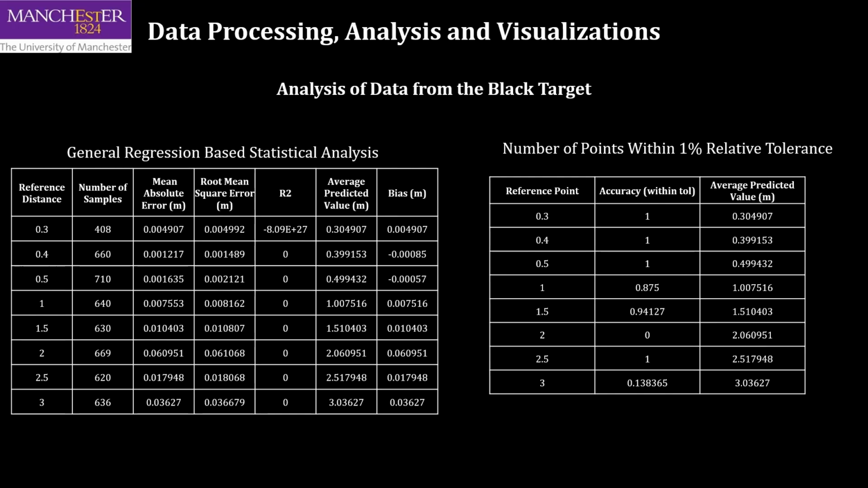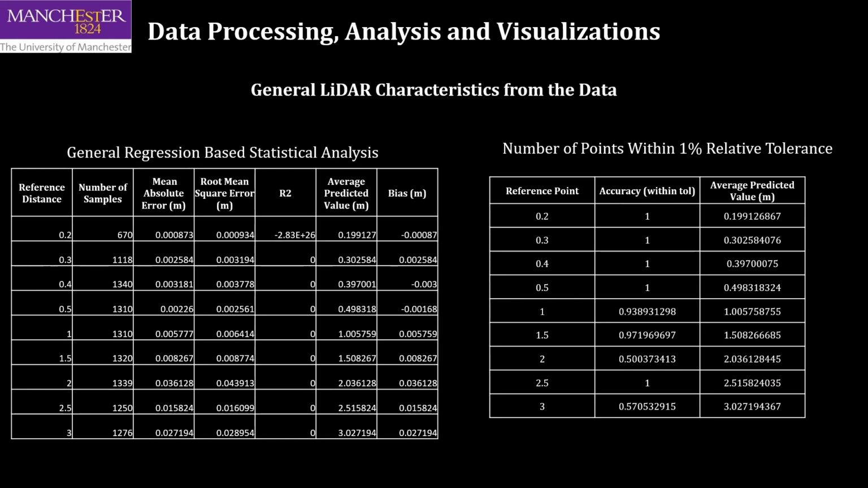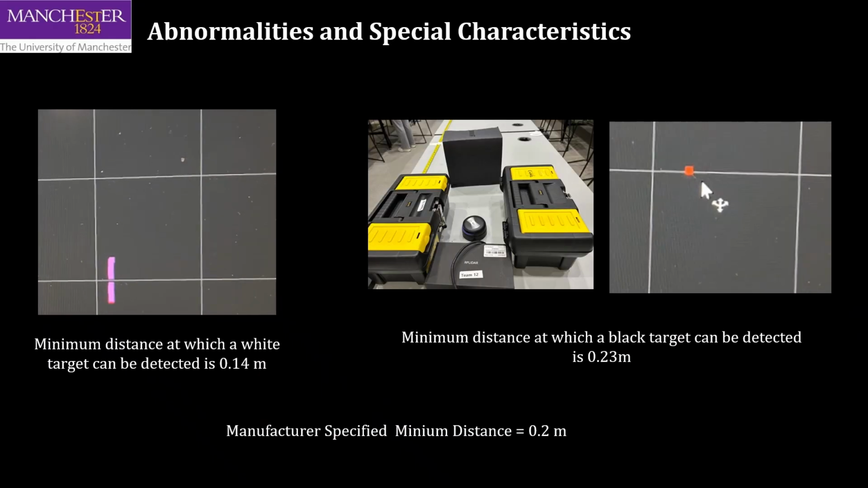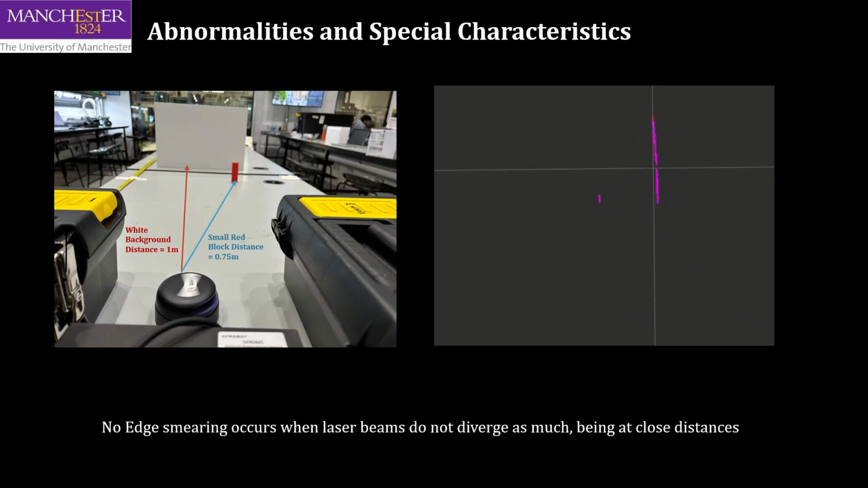However, measurements from the black target show inconsistent, non-linear deviations caused by low reflectivity and increased absorption of the LiDAR beam. This increases LiDAR non-linearity beyond about 1.5 meters, so corrective measures are required. There are additional irregularities: a 1-degree blind spot across the 180 degrees to 179-degree wraparound, varying minimum detection distances, and edge smearing beyond 1.5 meters caused by beam spreading.